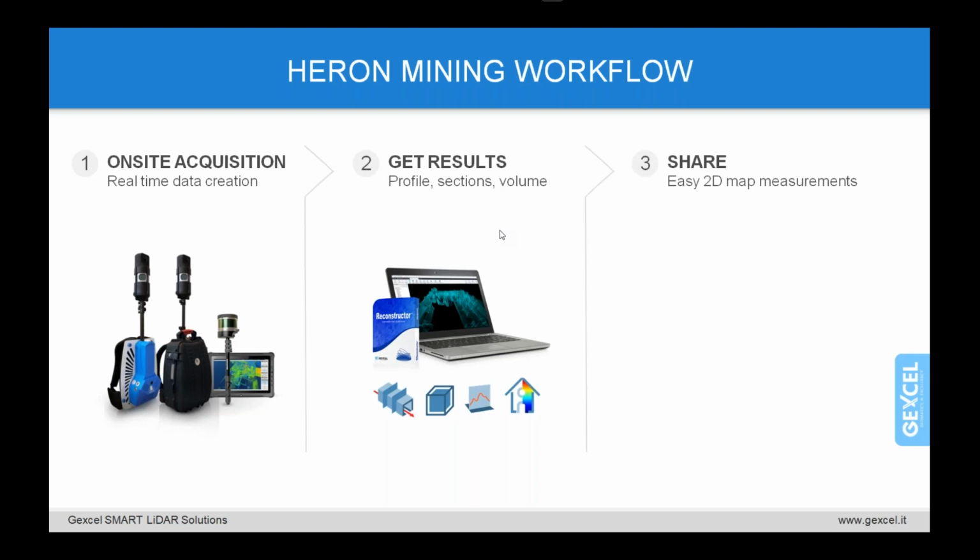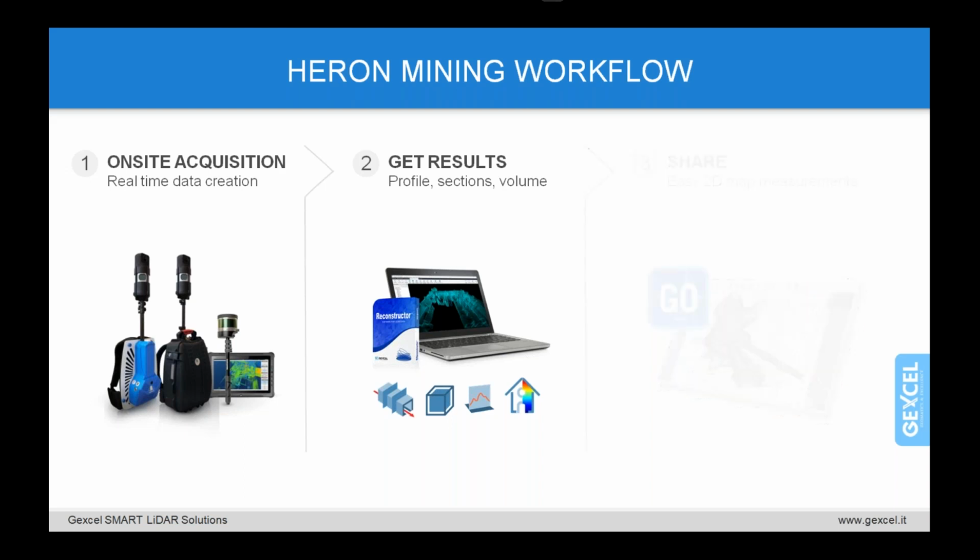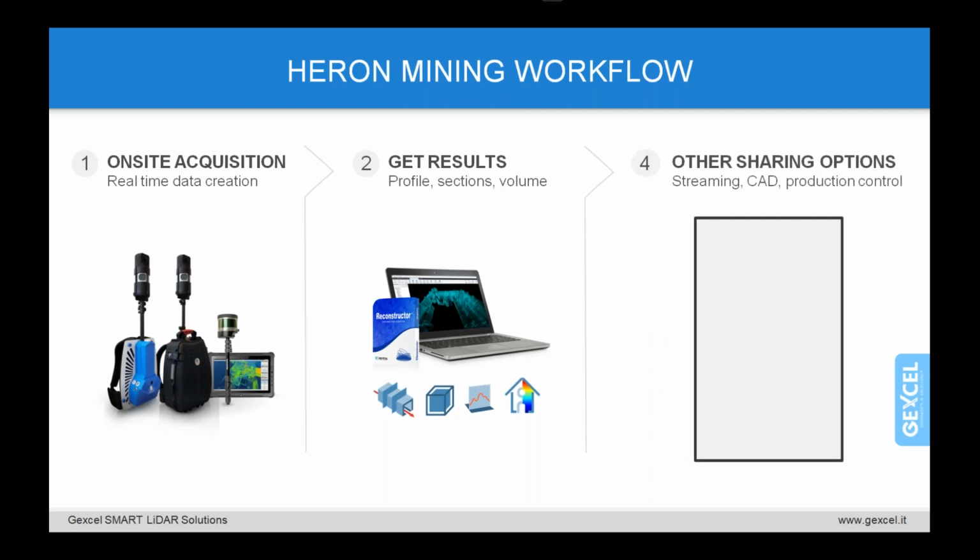Do you need, for example, to share the mine plan view? Try the GOBLUEPRINT. You can navigate the 2D plan and take measurements also on site, and this has never been so amazing. Furthermore, do you need to stream the data because, for example, the contractor is light years far from the mine site?